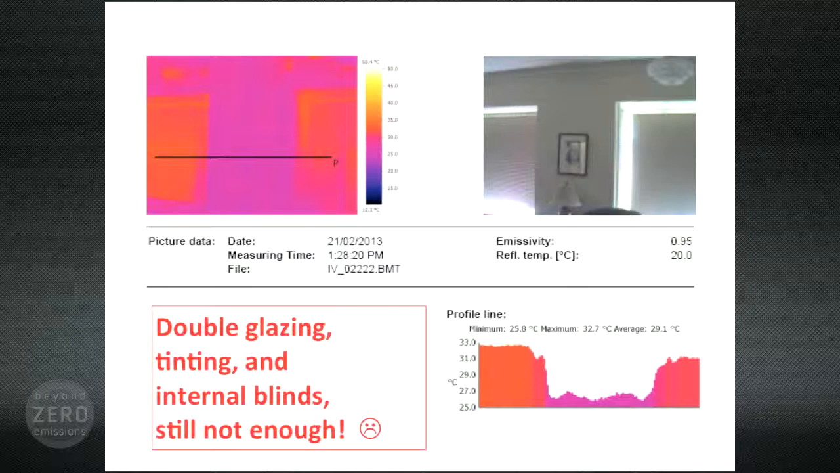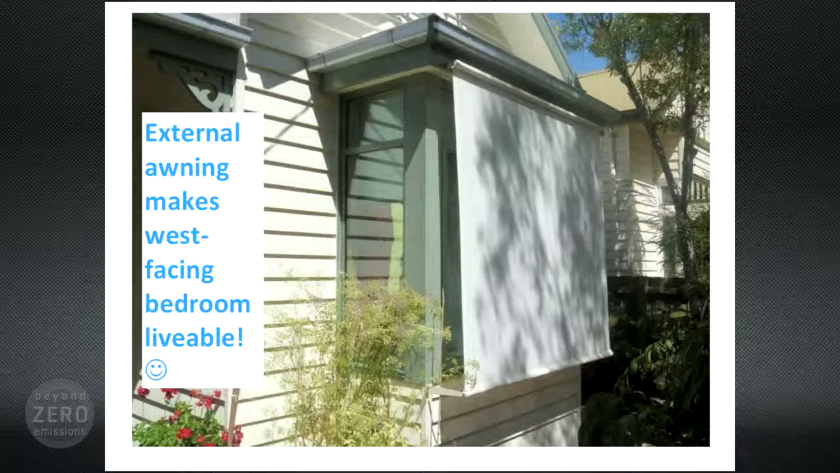So the solution? External awnings. This was a bit tricky for the box bay window, but this $120 retractable shade cloth item seems to do the trick while not looking too bad. This is a west-facing bedroom window. I haven't fixed the north-facing windows yet, but I'll do that just as soon as I finish assessing everybody else's home in Bayside.